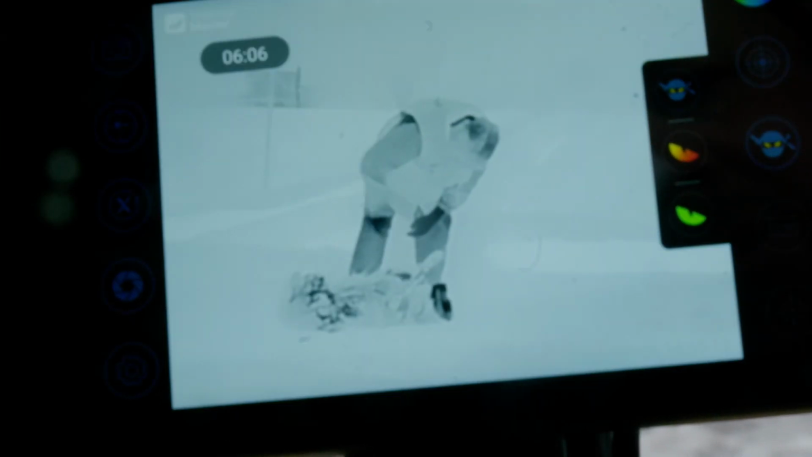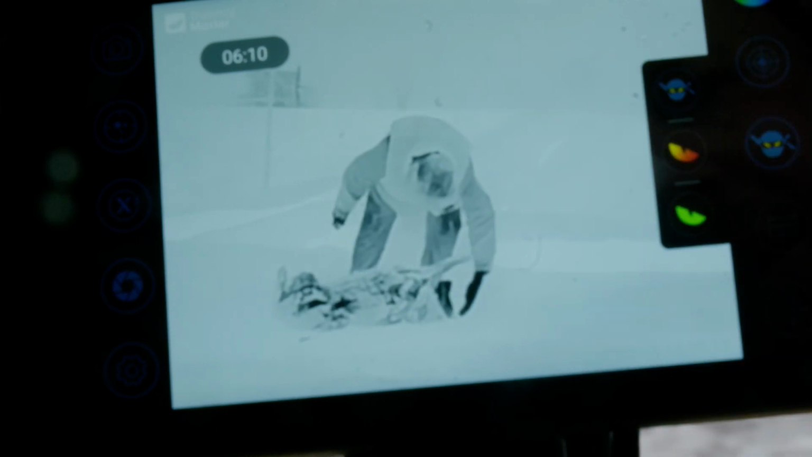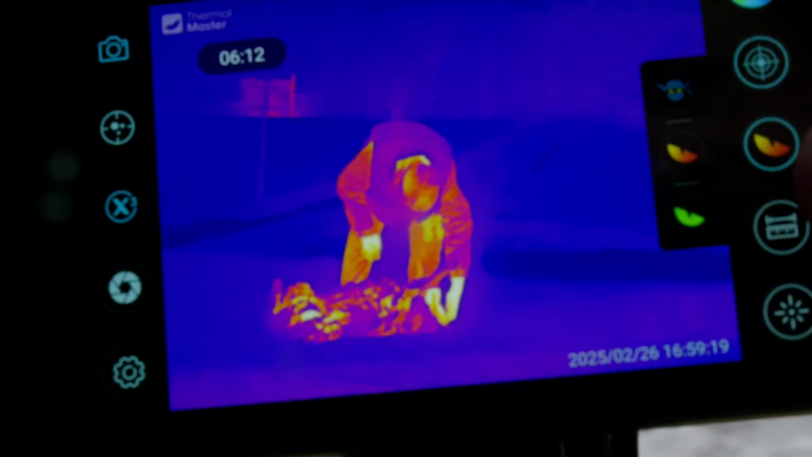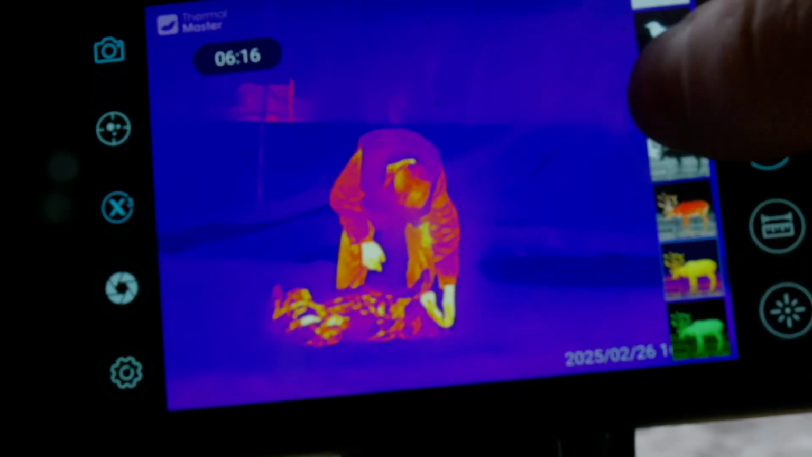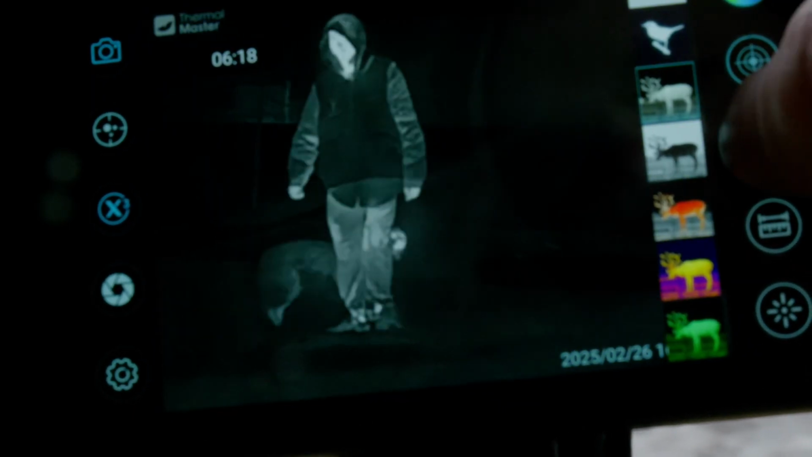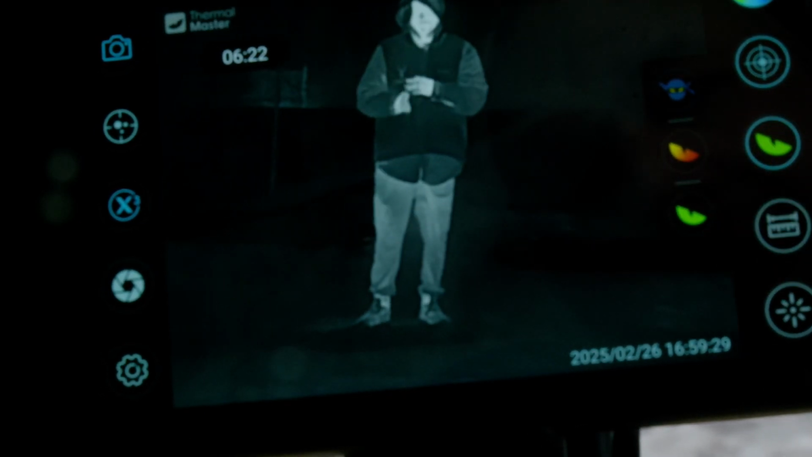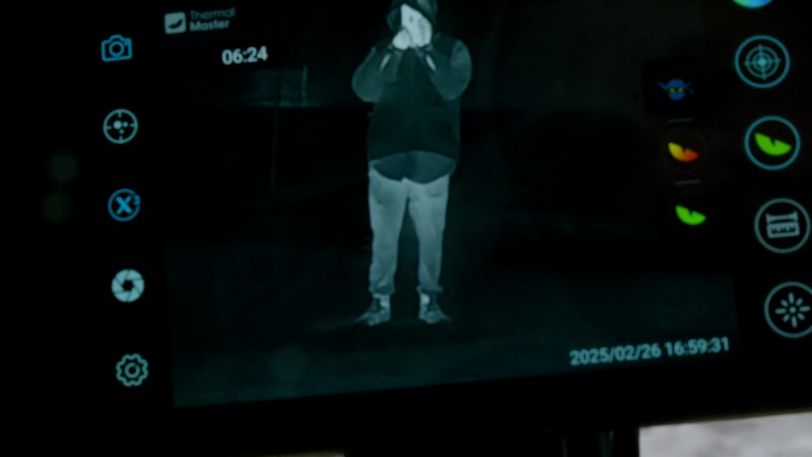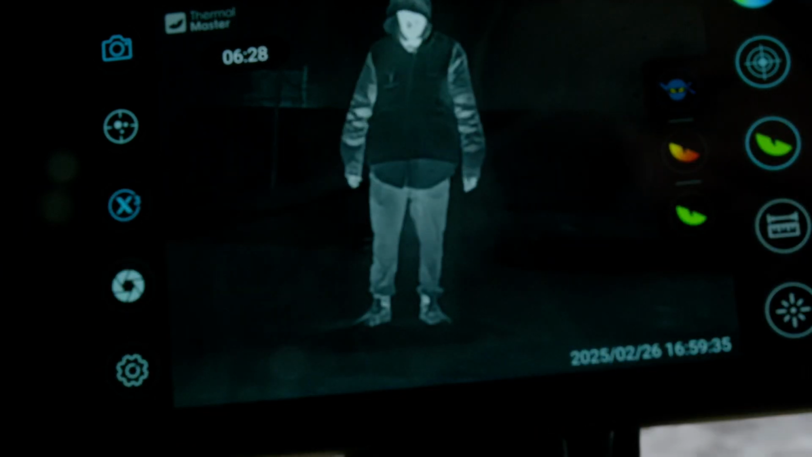So you got ninja mode. What ninja mode does is it turns all those black, and then you go to the white out. And then here he's got the highlights. So go back to this one, and that's the highlight mode. And then there with the green is the high definition mode. So it gives you a little bit more definition, but you kind of have to have the X3 going on at the same time.